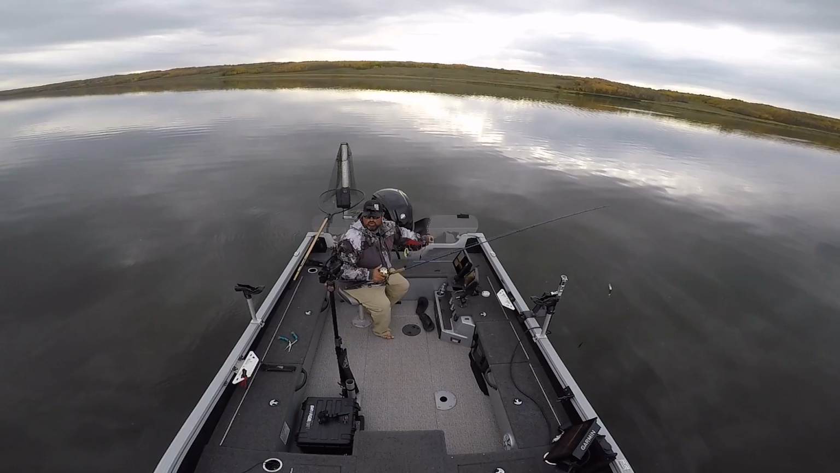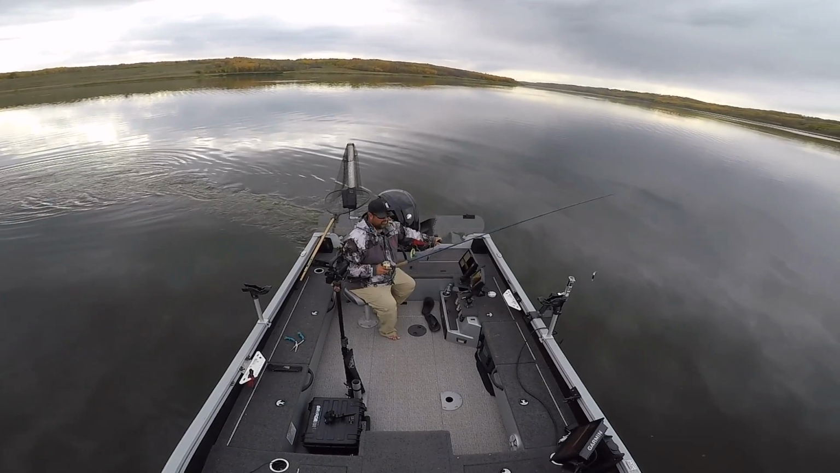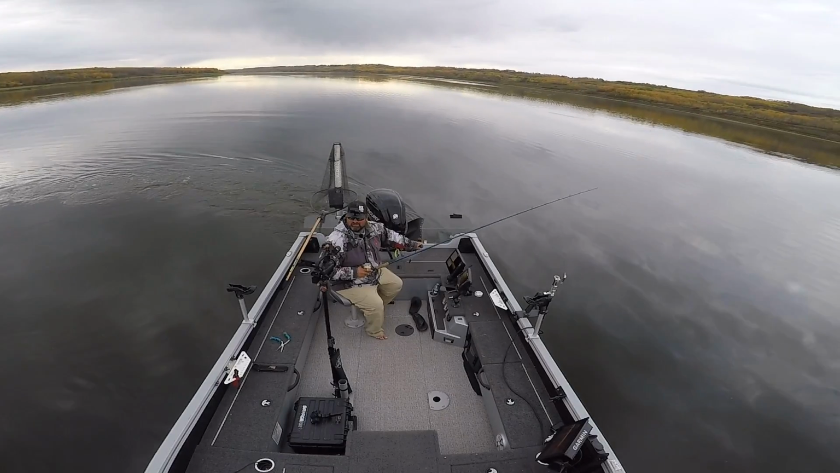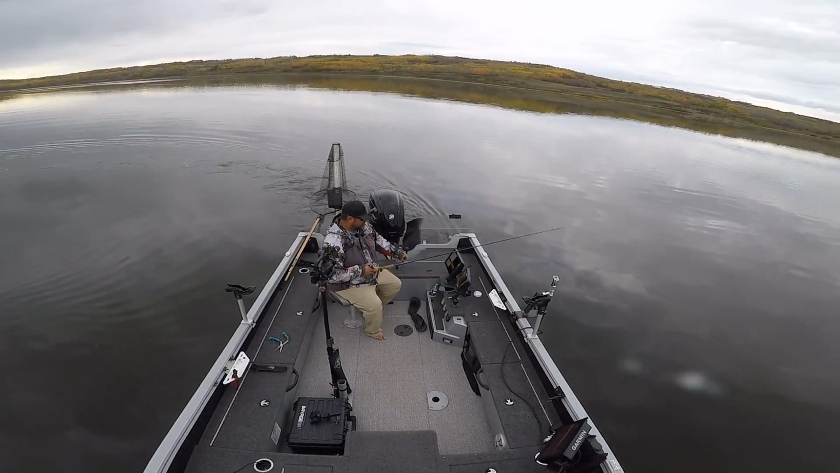Okay, new crank. Got out of my rain gear too, because who knows, it could rain at any second, but it's so weird because it's humid. It does not feel like fall, even though it's October. It does not feel like fall.